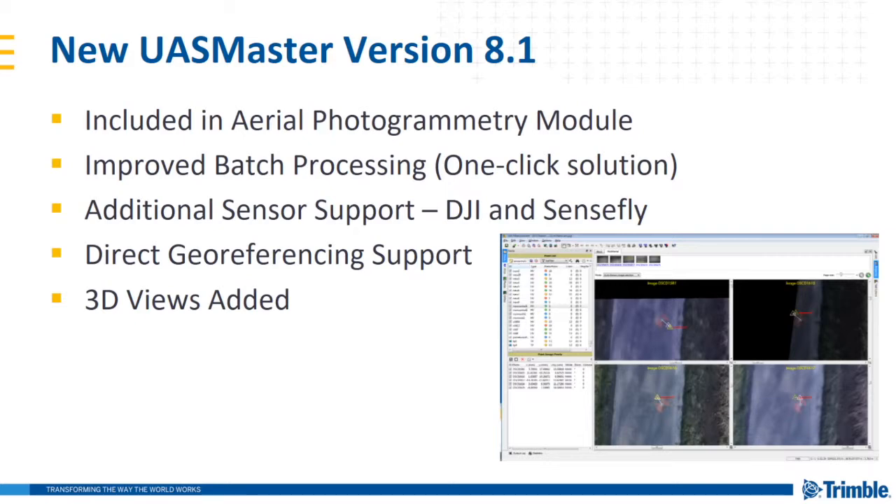So if you've got the aerial photogrammetry package, you can process UAV data in one of two ways, both on board TBC in the photogrammetry tab with the adjust photo stations or advanced UAS commands, or you can use UAS Master. The benefit of using UAS Master is that it supports third-party hardware, whereas the TBC photogrammetry solution supports only Trimble branded hardware such as the UX5HP or the ZX5 Copter.